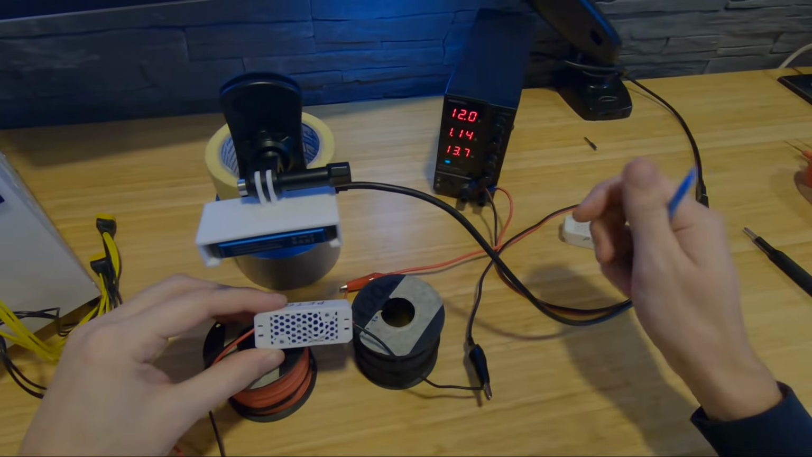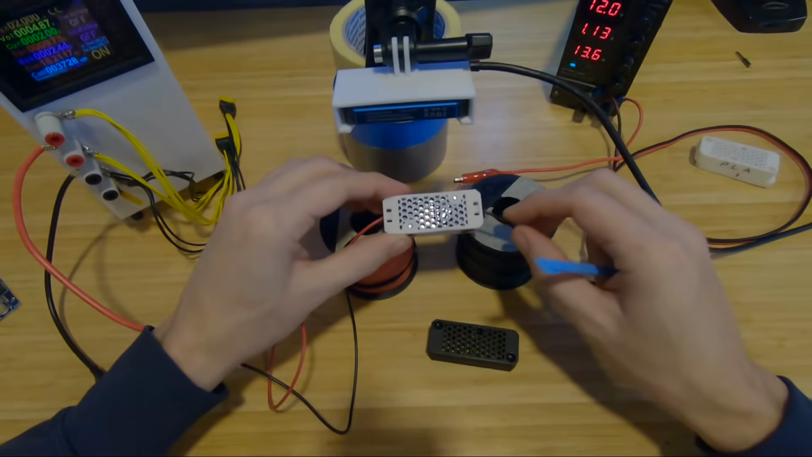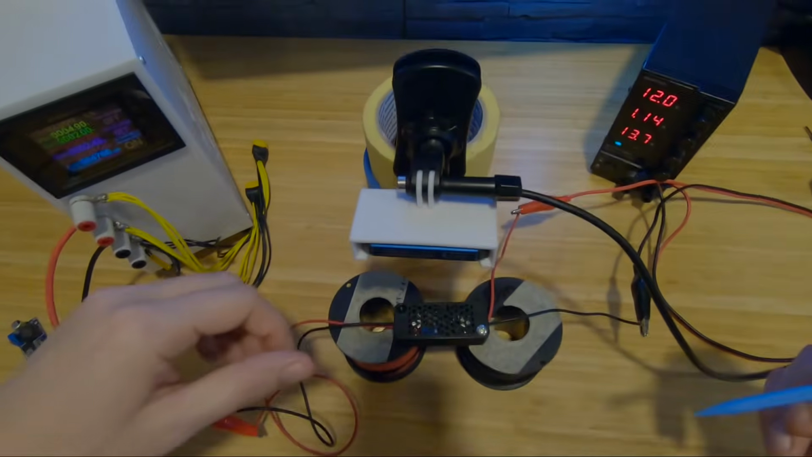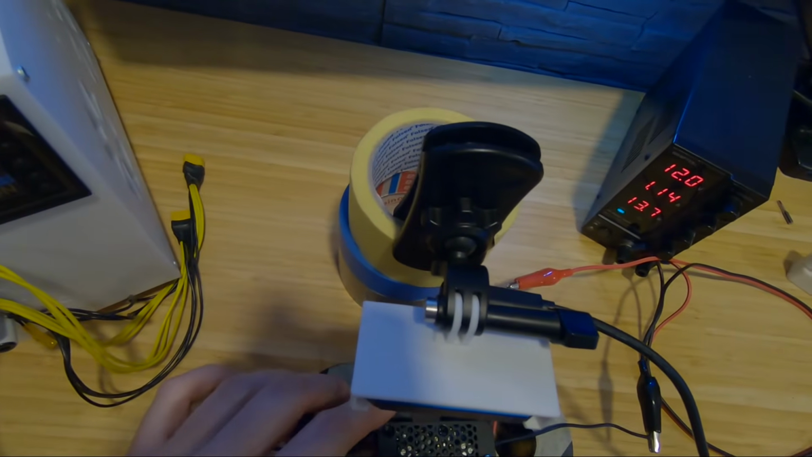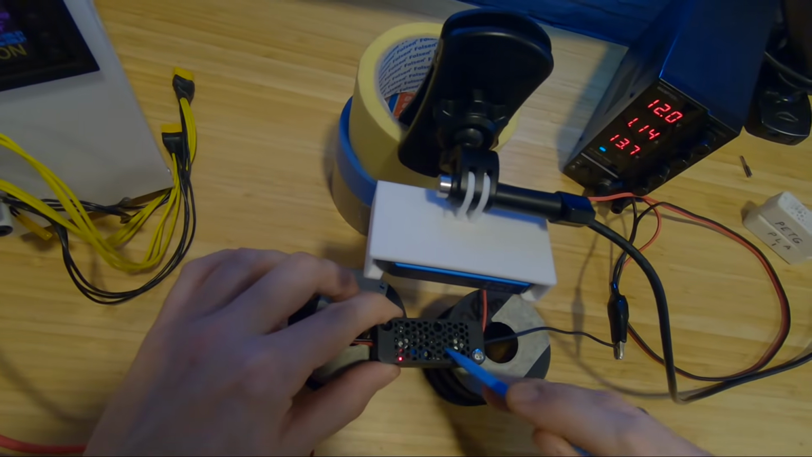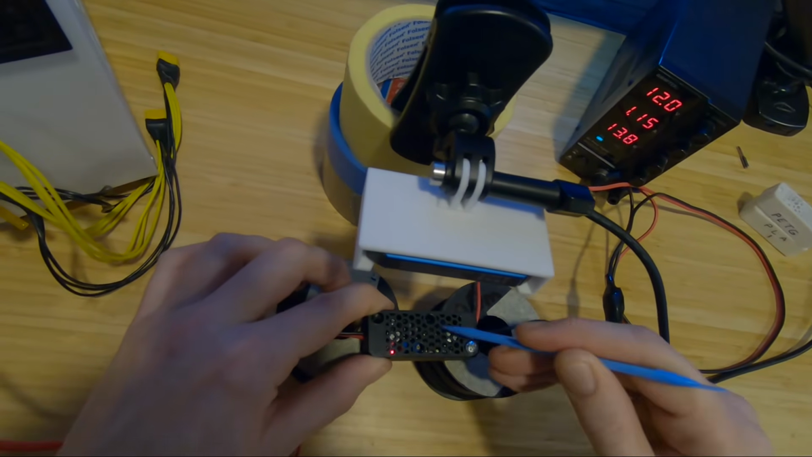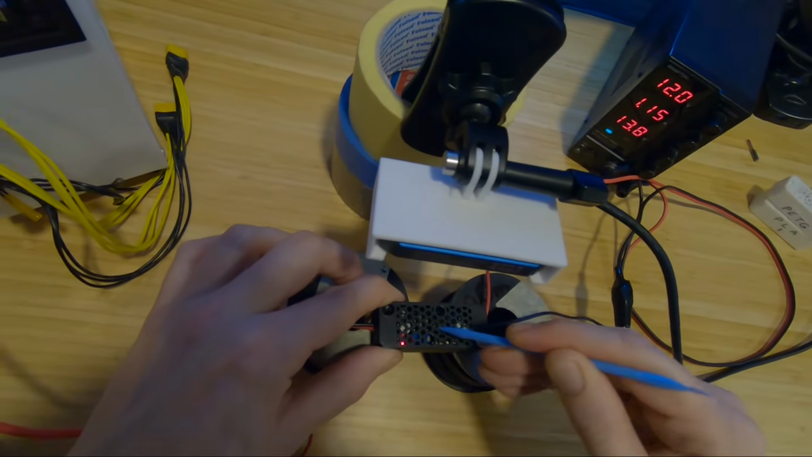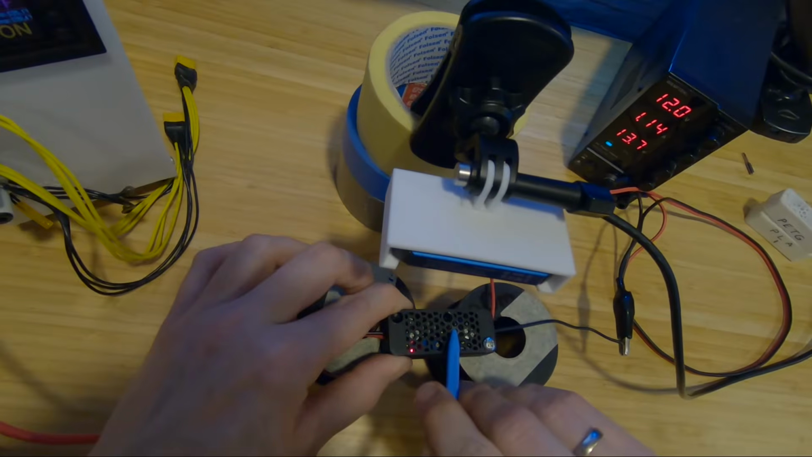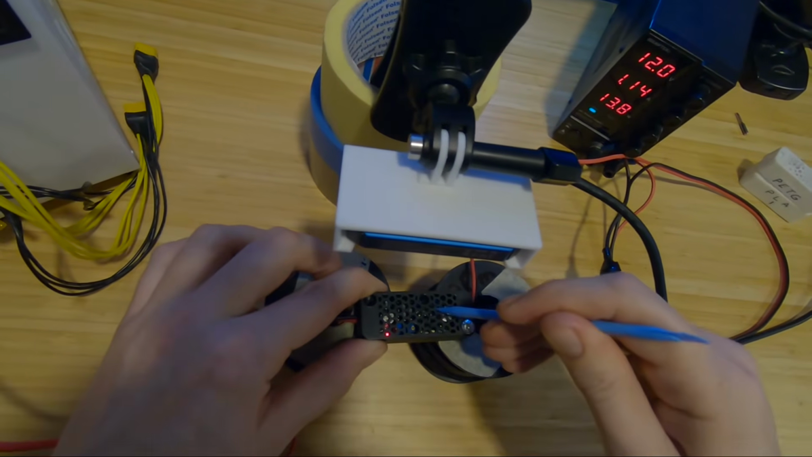Okay, let's try ABS and see how it's all gonna hold up. Half an hour in and see how ABS is holding. Damn, it's good. A little bit of deformation. Yeah.